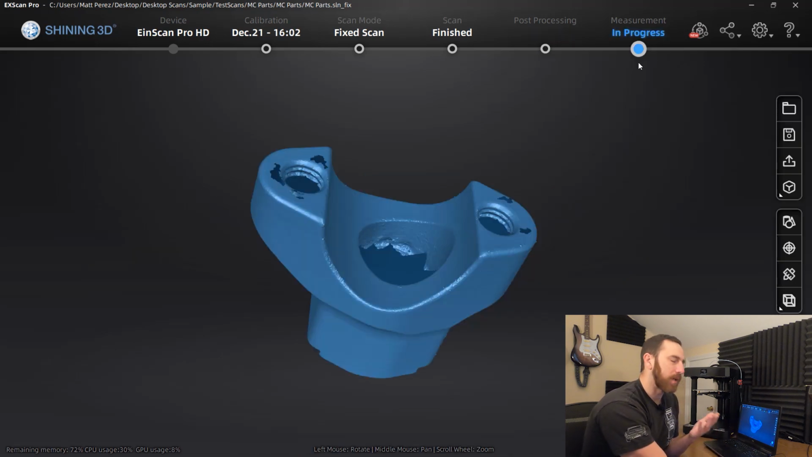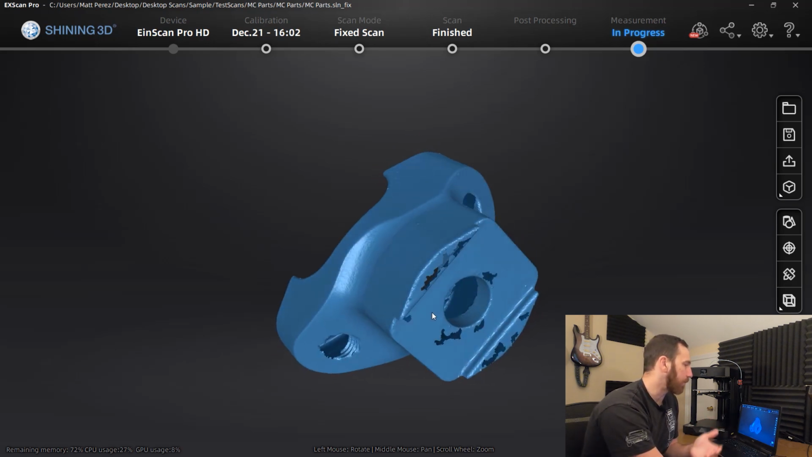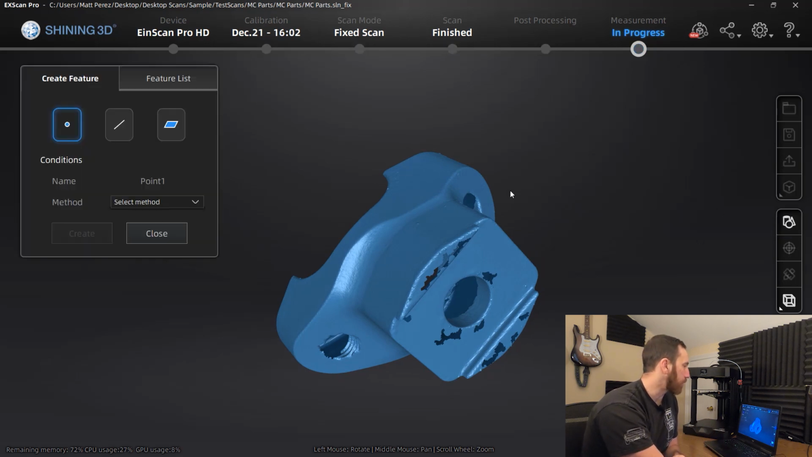Now this is a little misleading, but what we're doing in measurement is we're creating a plane, a line, and a point. Now the plane, line, and point are going to be used to define our coordinate system. If we look right now and we rotate this, the coordinate system is based on the orientation of the scanner relative to the turntable. That's not what you want to take into CAD to try to reverse engineer this thing. So we need to start to define where we want these different planes and lines and points. And the way we do that is with creating features. We're going to do this first by creating a plane.